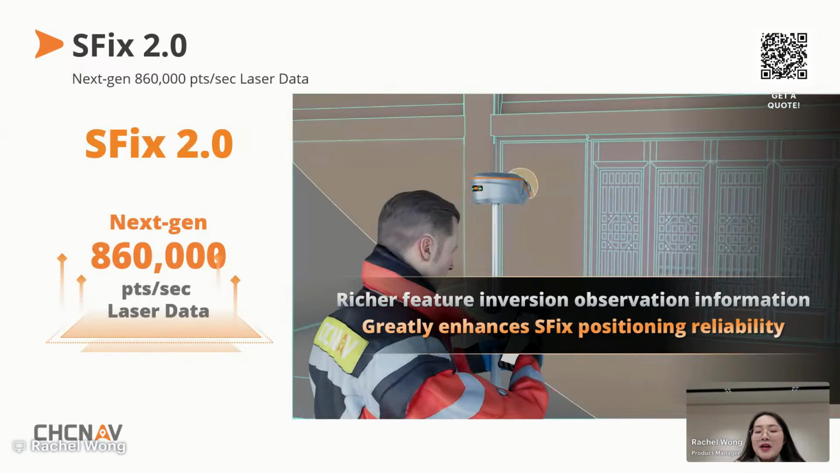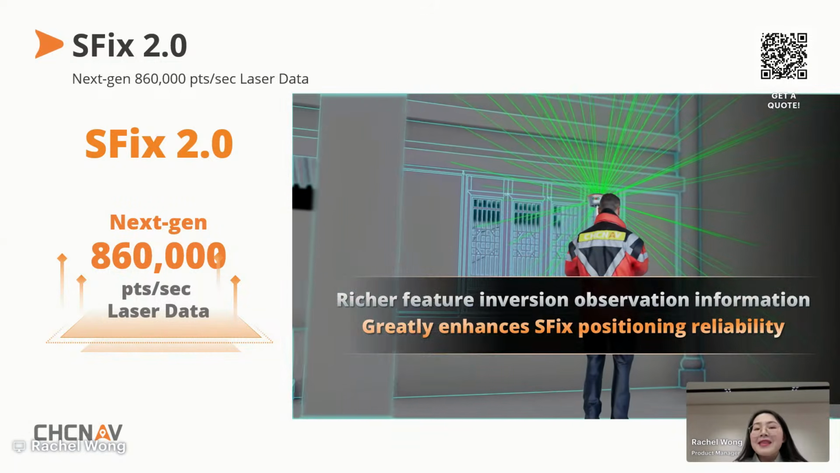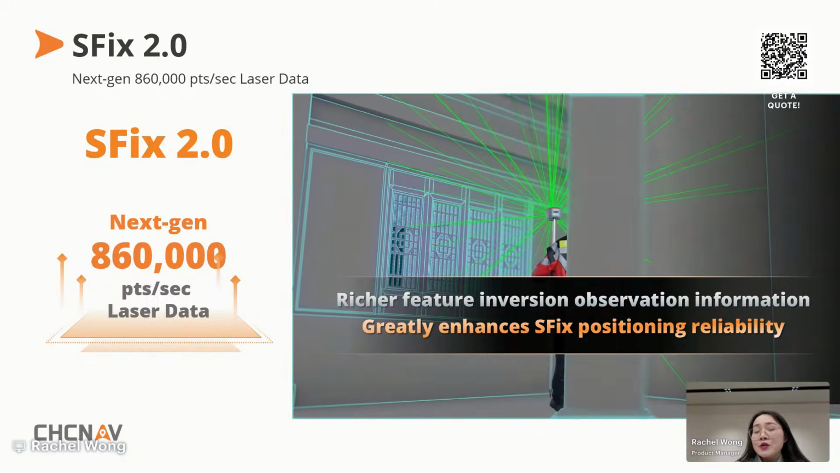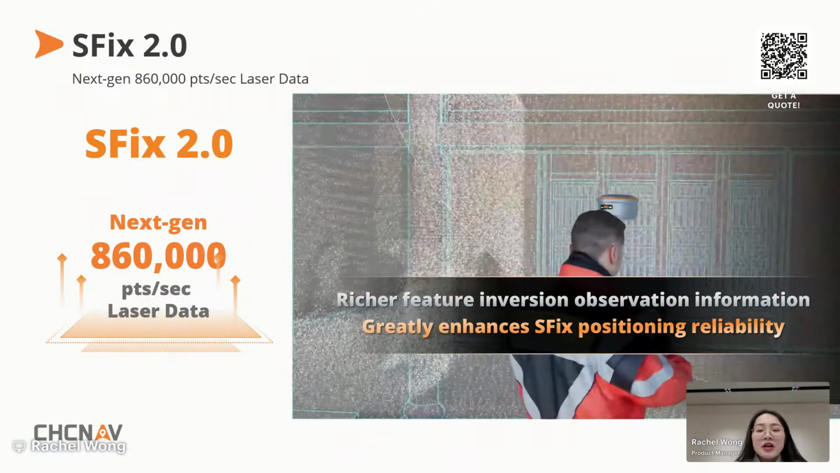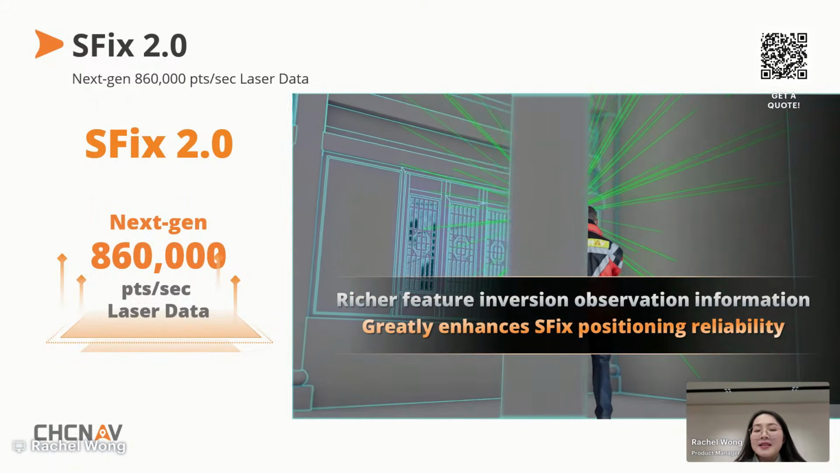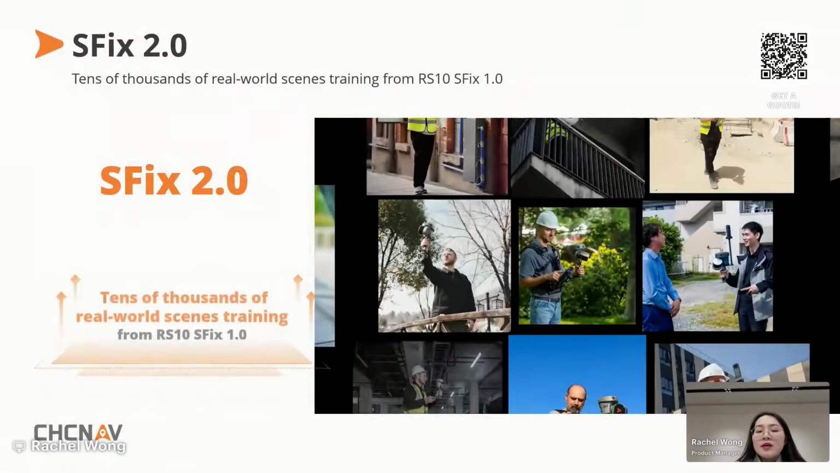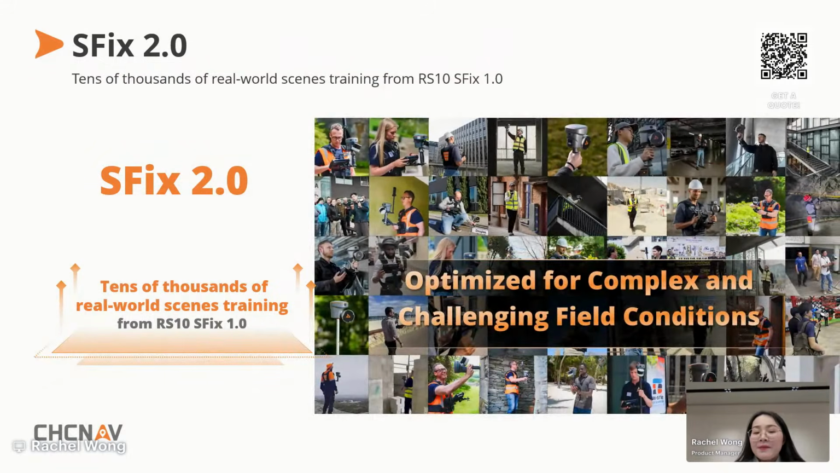SFix2 also brings major gains in positioning stability and fault tolerance. Powered by next generation LiDAR scanning up to 860,000 points per second, the engine gathers rich observation information, greatly enhancing SFix positioning reliability. And trained on tens of thousands of scenarios tested with RS10 and SFix1, SFix2 has been extensively trained and optimized. And the result is simple: accurate, repeatable positioning, even in the most challenging conditions.